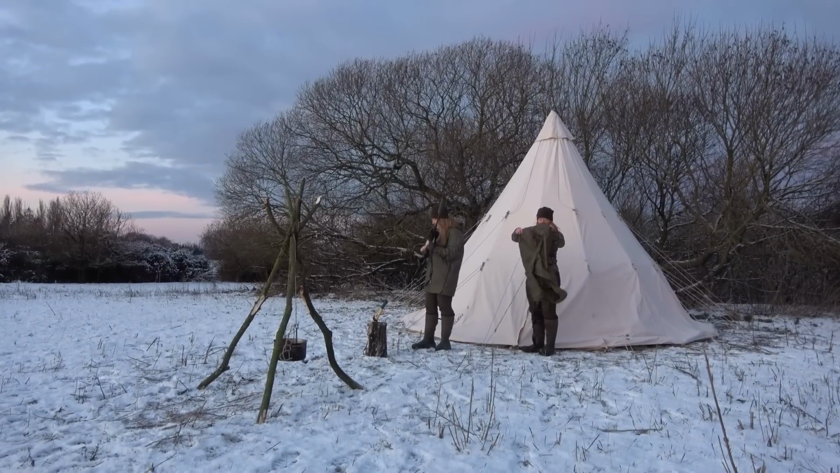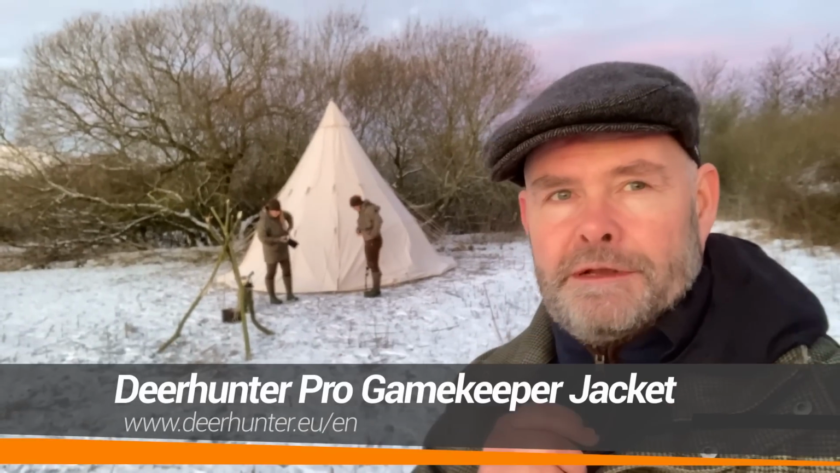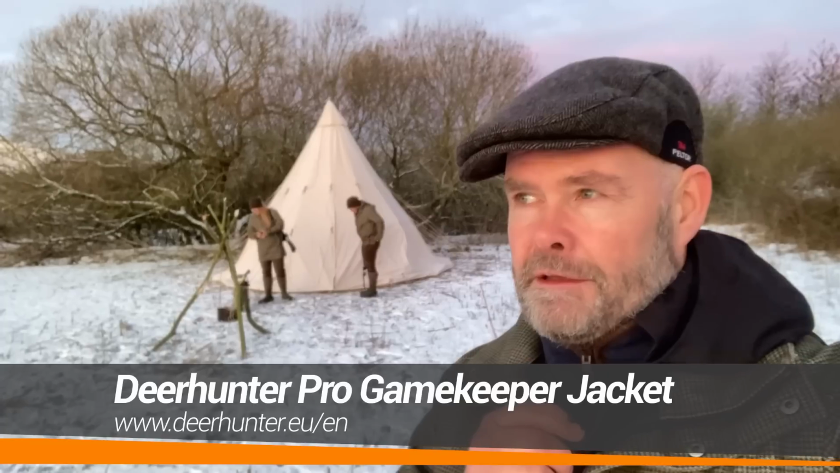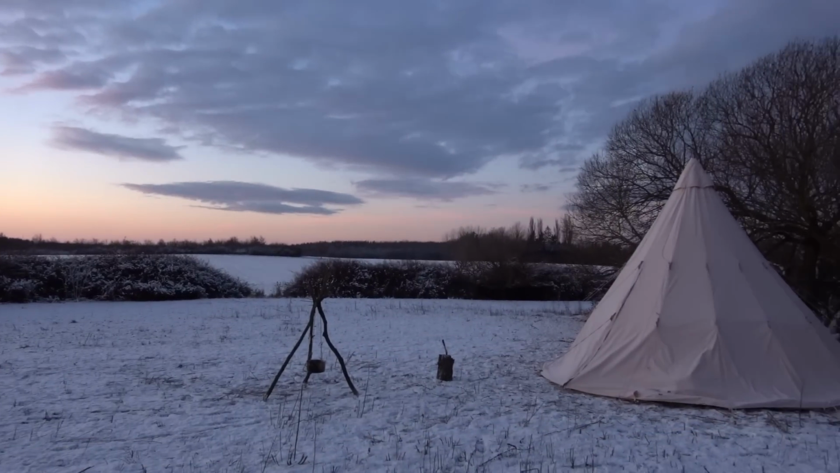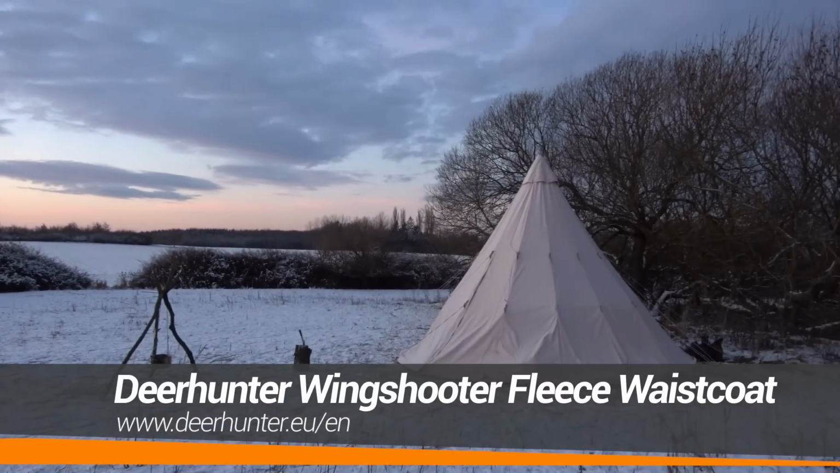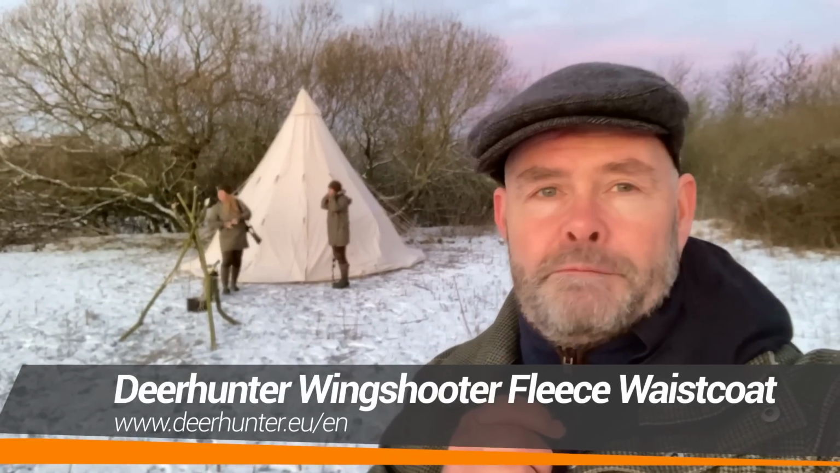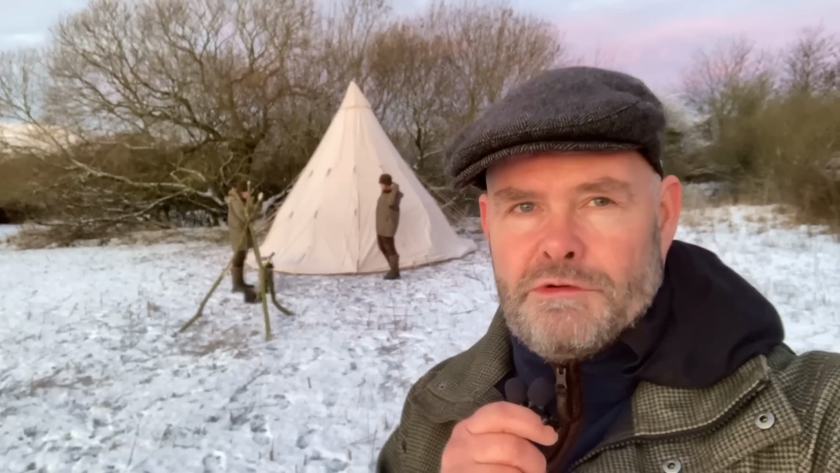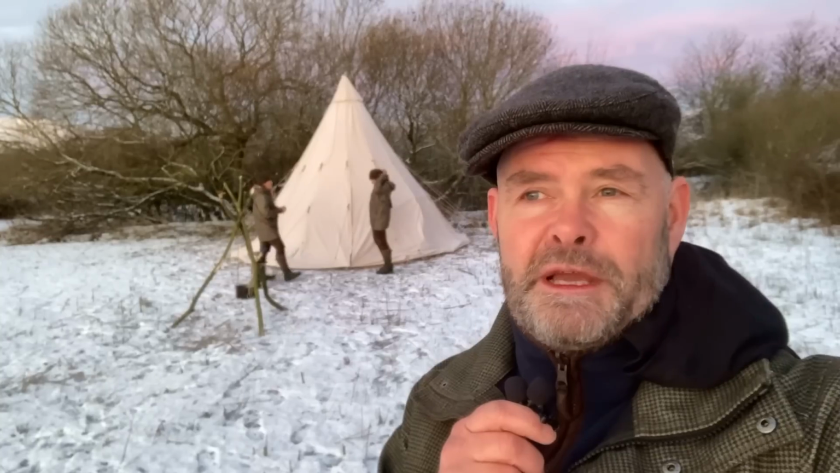This morning I just arrived at the camp of Rikke and Trine, who have a little company called Hunt and Hike, and they live a lot of their time in nature from their small tent here, and normally they are traveling the world, but today I meet them in Denmark, where we'll try to get a roe deer for the kitchen.